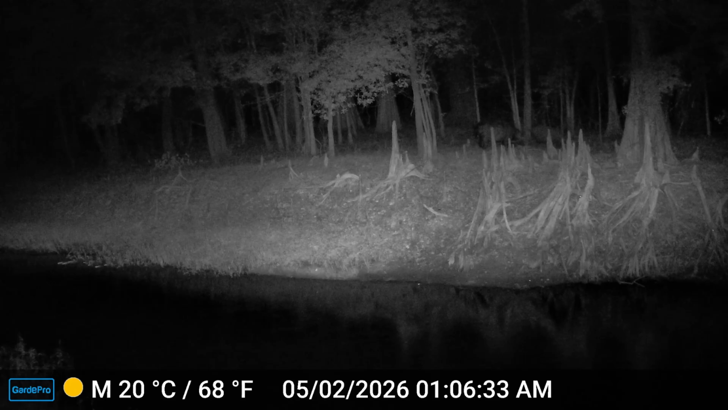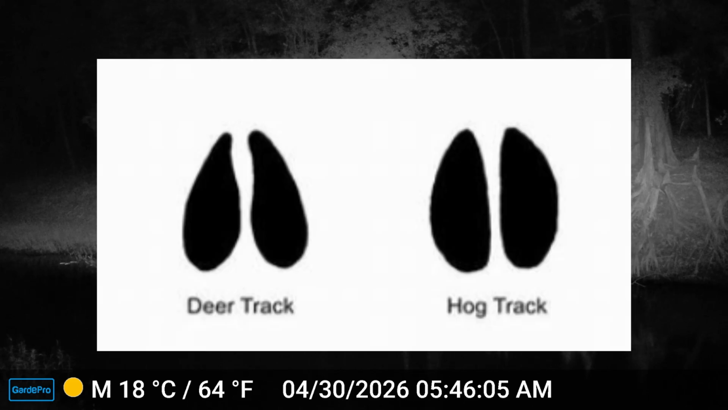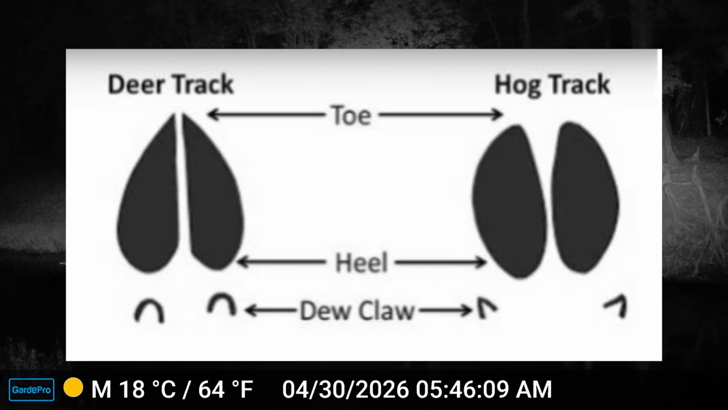But the experience in the woods is going to be the best way to teach you the difference in the tracks, because you can see tracks like this, like I'm showing you here, and this will help, but these are not always accurate.